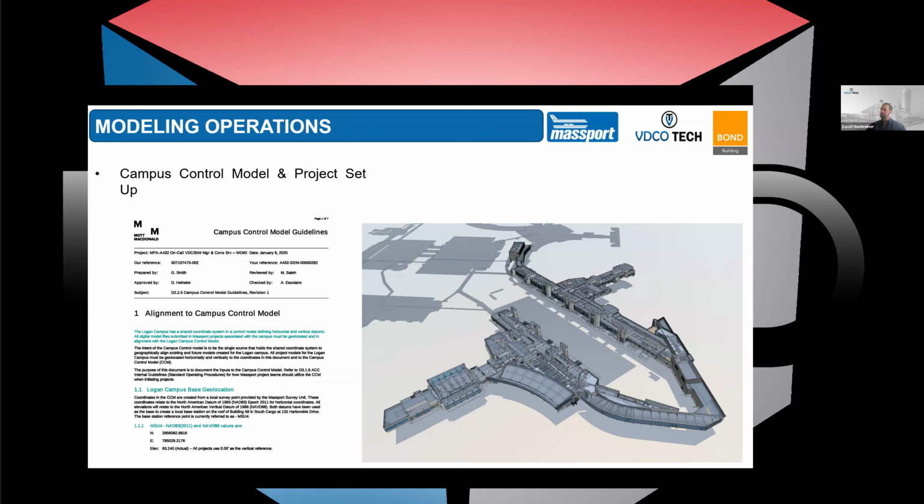So as a team, Bond, NV5, VDCO sat down in Boston, and we literally set these models up together to ensure that we were compliant with the campus control model guidelines, this document here, before we started any modeling, right? So just to ensure that we were in line and the models were in the correct locations and the scan data was in the correct locations.